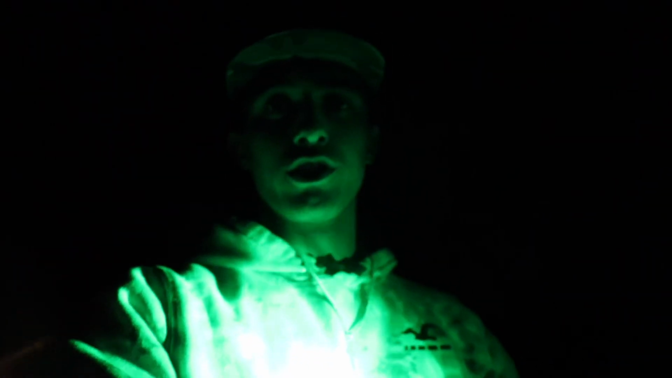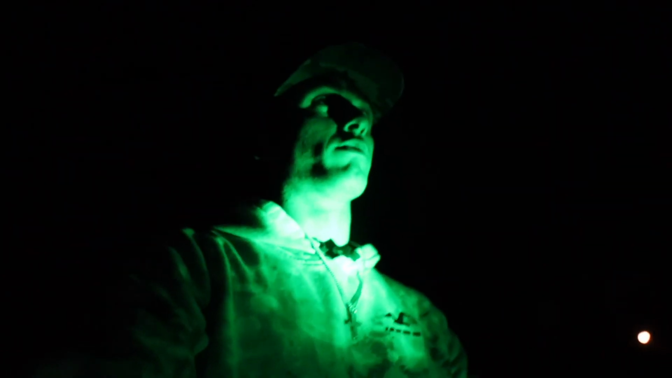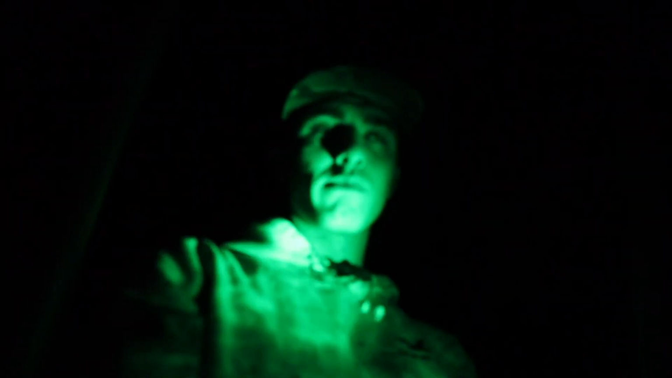We just got to the spot. We are about probably a good 200 yards from the actual blind. Park the Jeep back there, and we're gonna walk it the rest of the way. Just got to the blind. We don't know if there's still anything at the feeders. We're about to check here in a second.